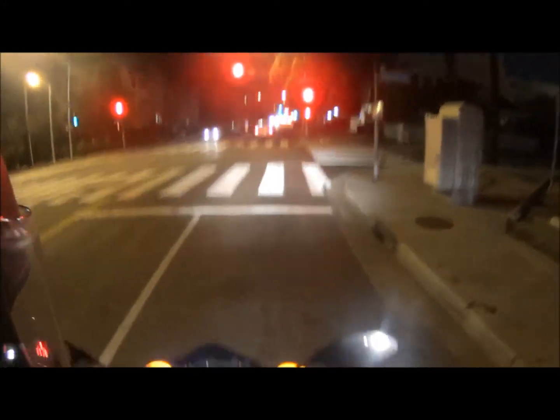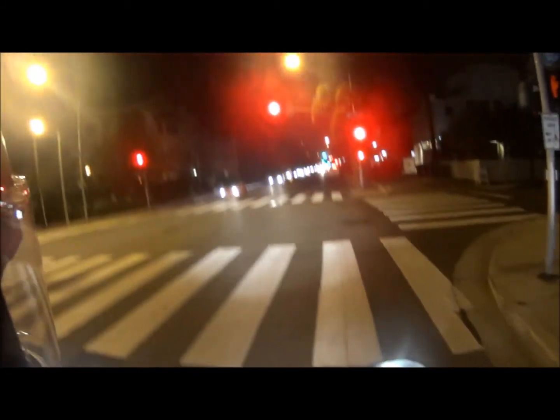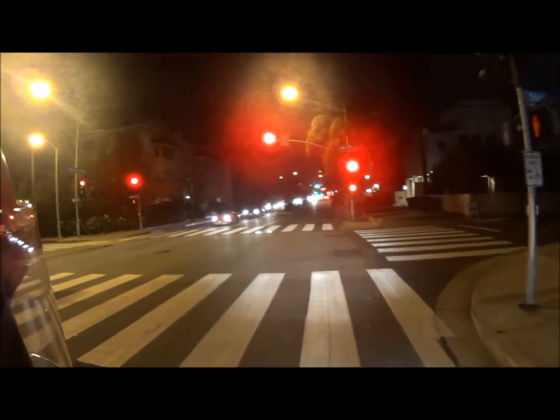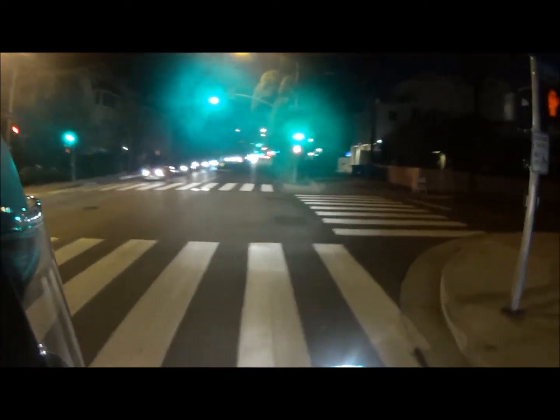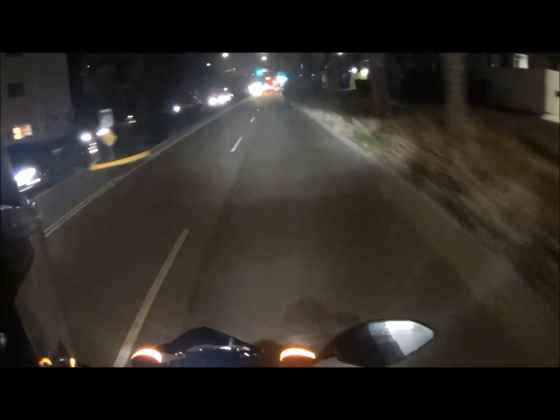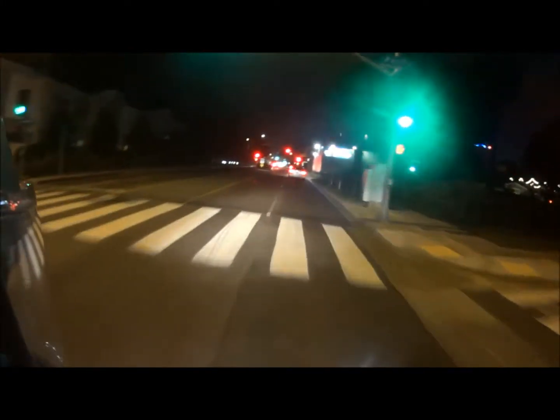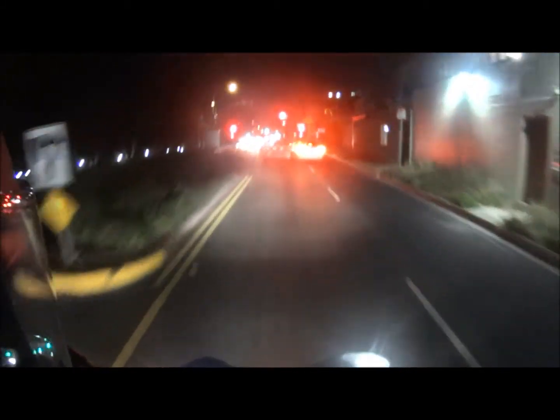Gotta get some plates on this bad boy. I'm about, what am I? Pushing 3 months overdue for plates after buying a new vehicle. You're totally cool about it. Basically told me to have a good time.